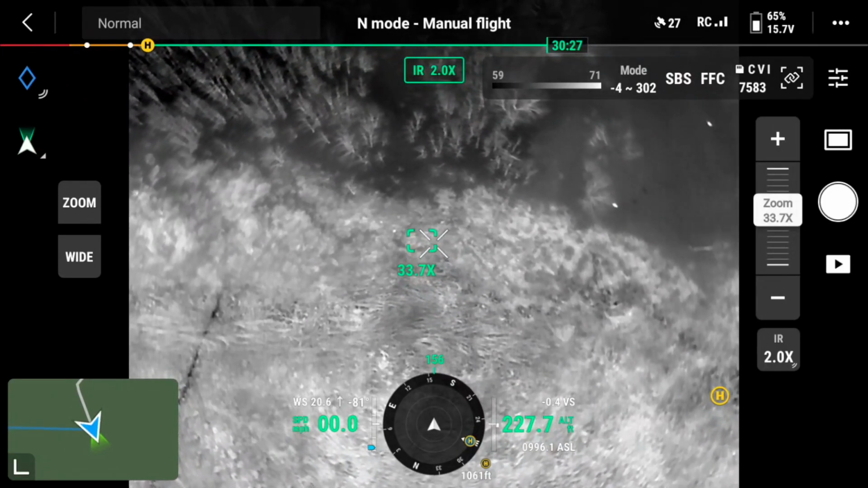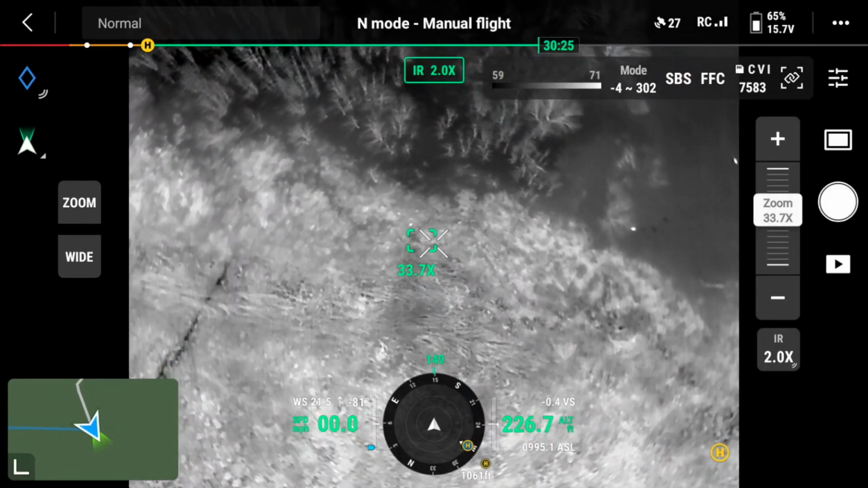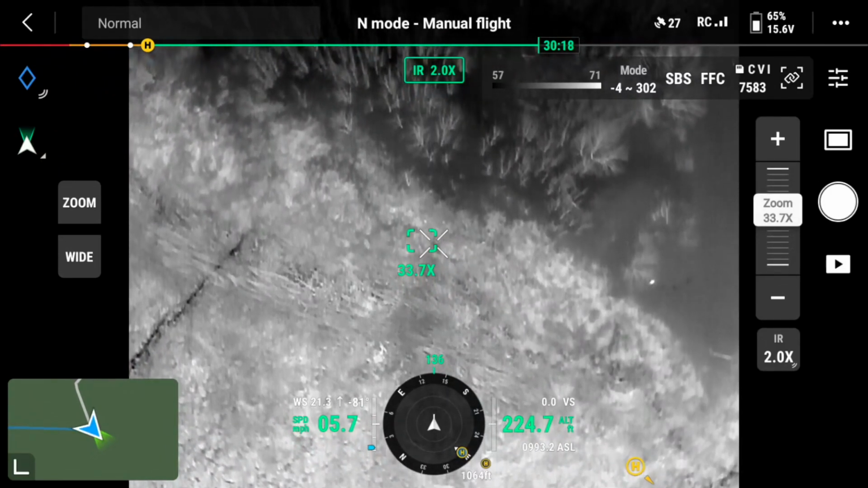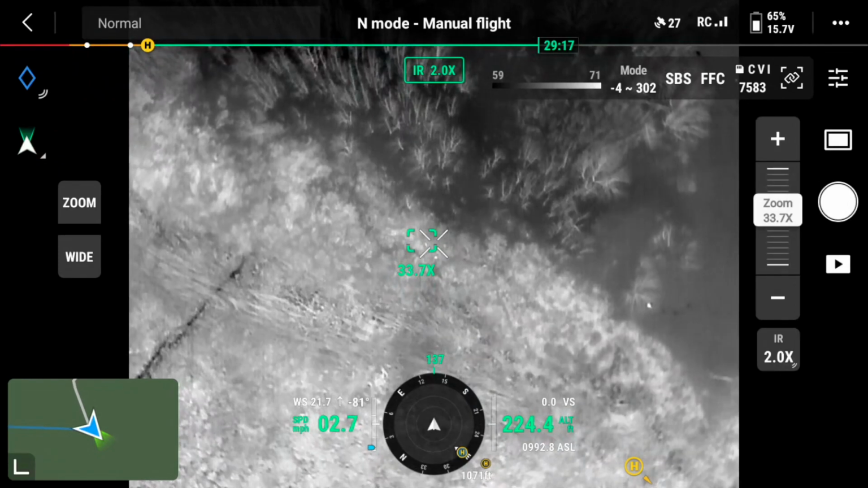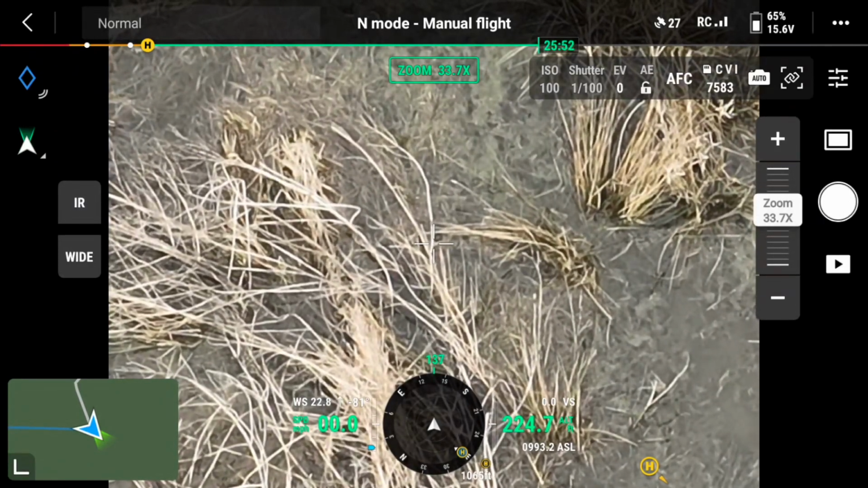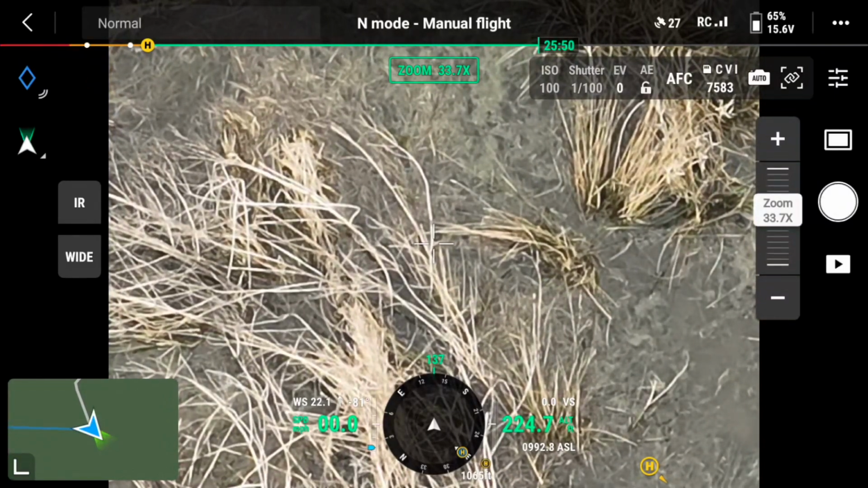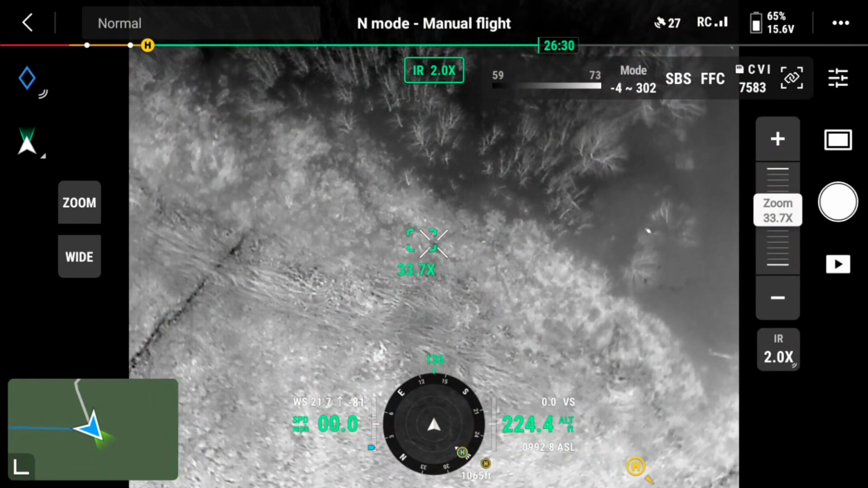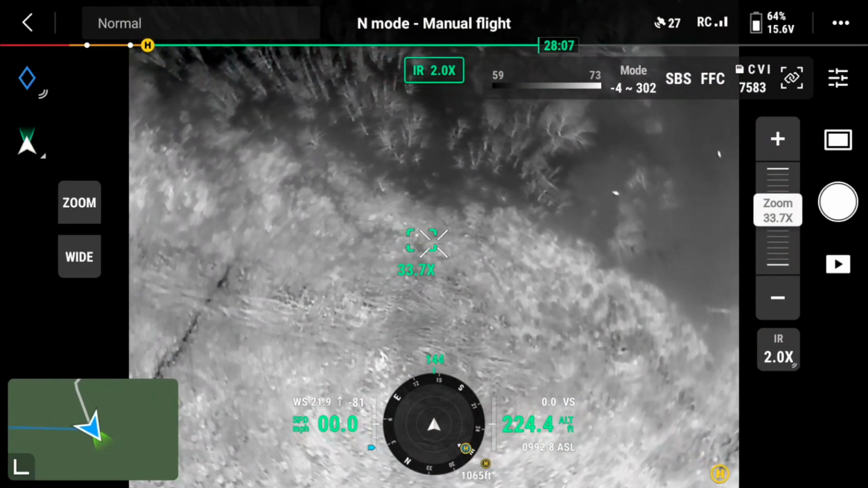Here I had two white objects in the upper right corner, and I thought they were deer. And come to find out they weren't, and you're going to find out what they were, which is again pretty cool. So that's water, marsh grass. There are items that move a lot like deer.